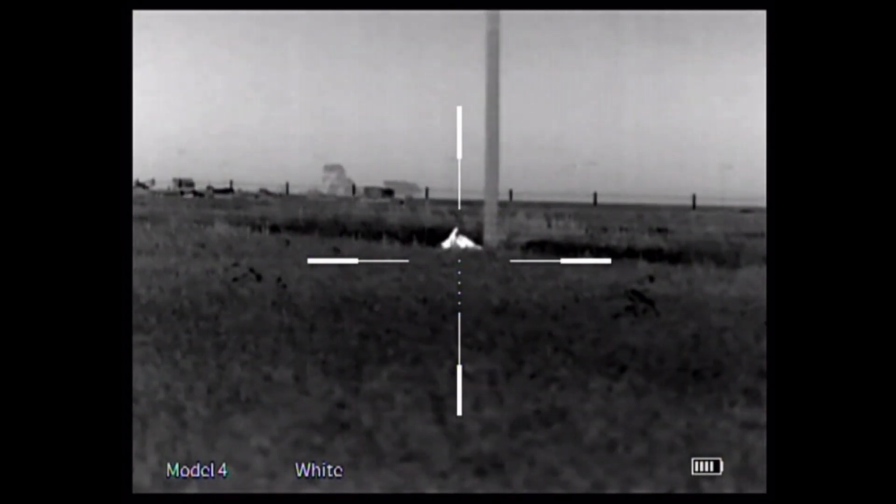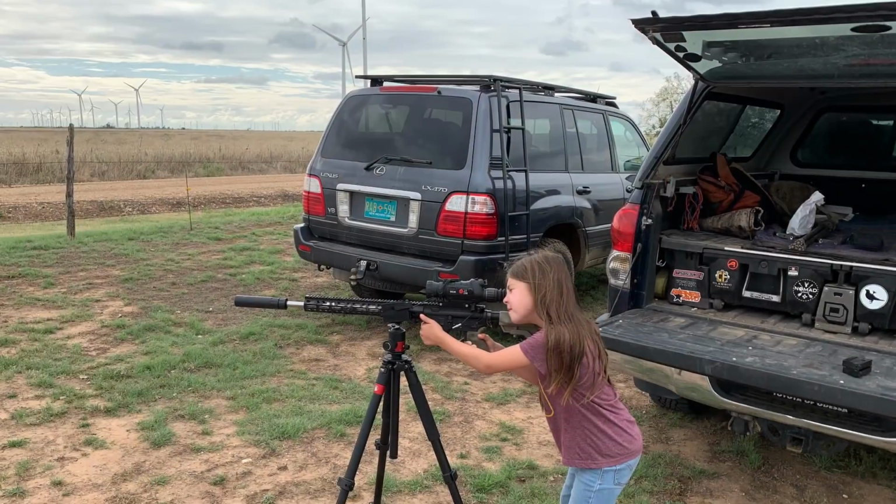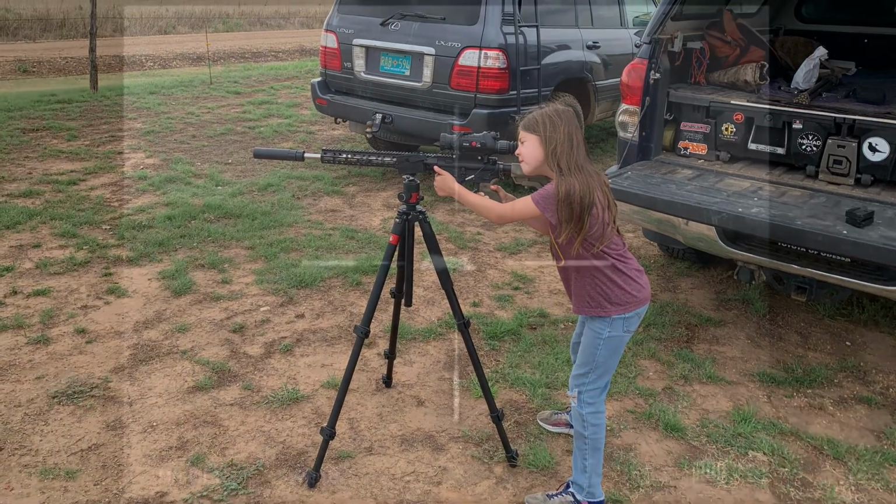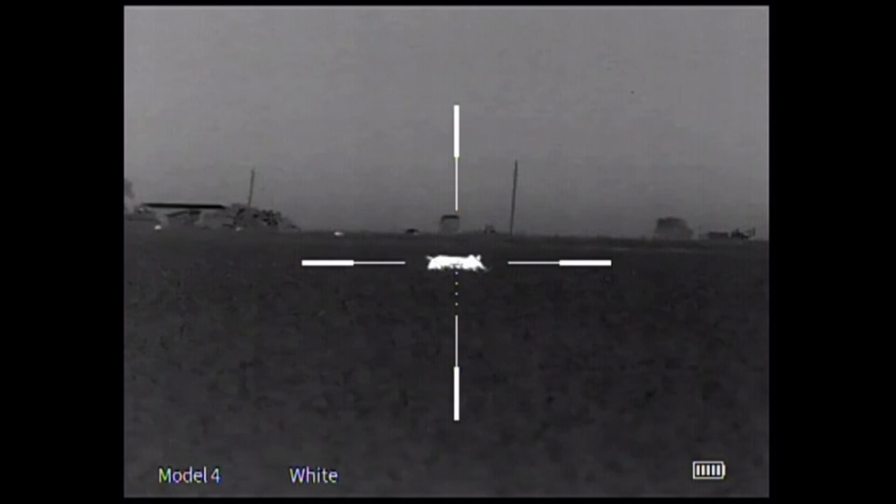And then finally, that girl shows up from San Diego. She was on vacation with my mother, getting her set up on the tripod. This is her first pig. I piggybacked her about 100 yards from the truck through wet wheat fields because it had just rained.